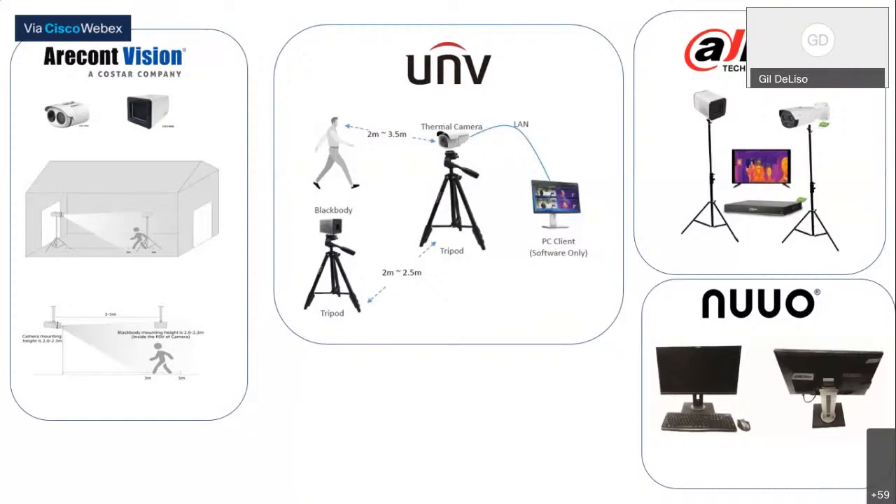Right. The environment has to be stable. So in other words, you can't have it facing the exterior glass door, for instance. The glass is going to heat, and you have that as your background. That's going to affect the calibration of it. Exactly. Same if you have it pointing to an exit. So these, as long as they're far away from.